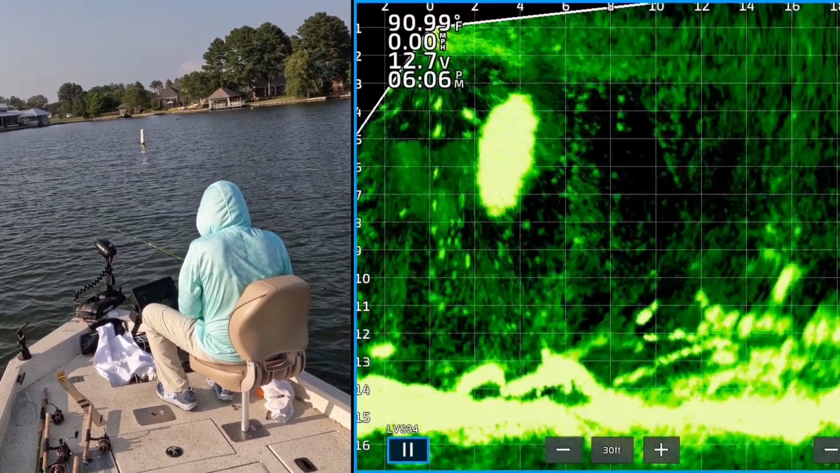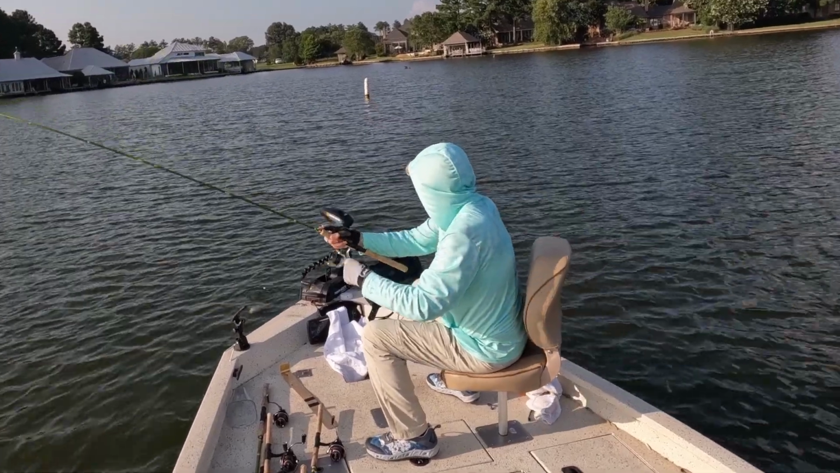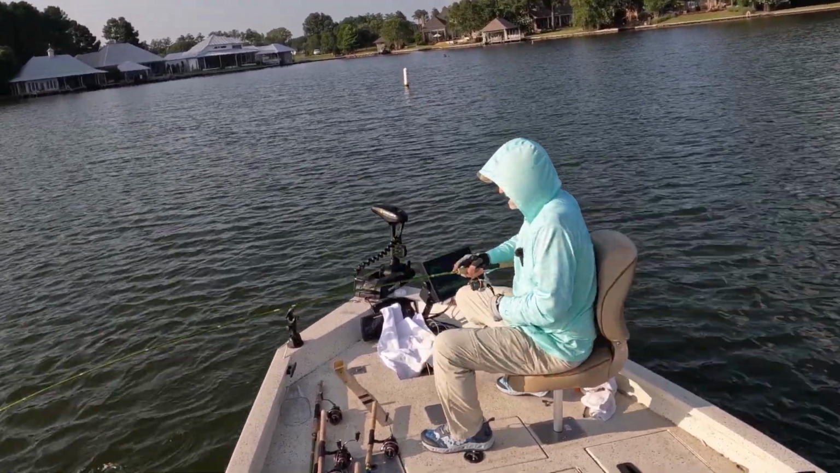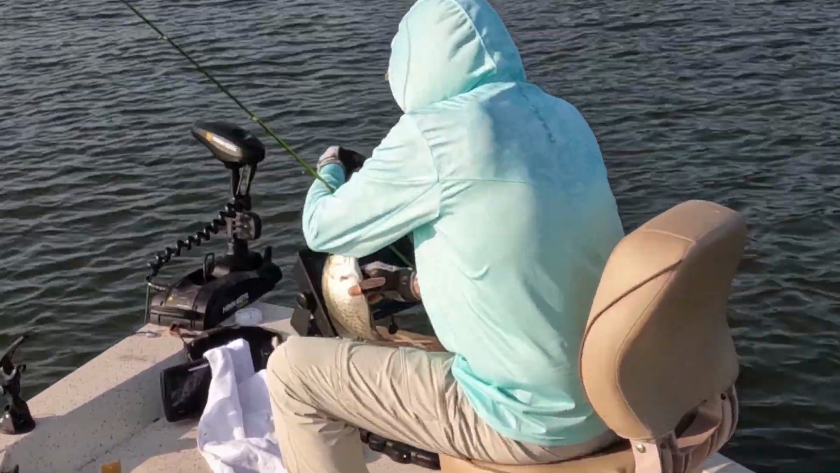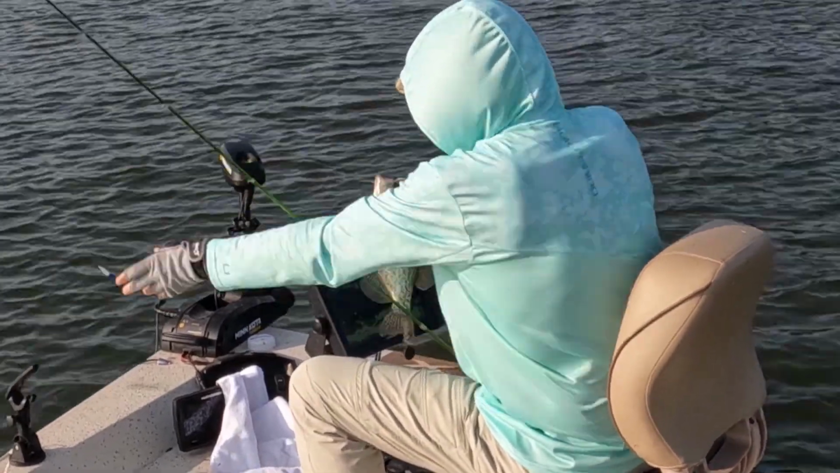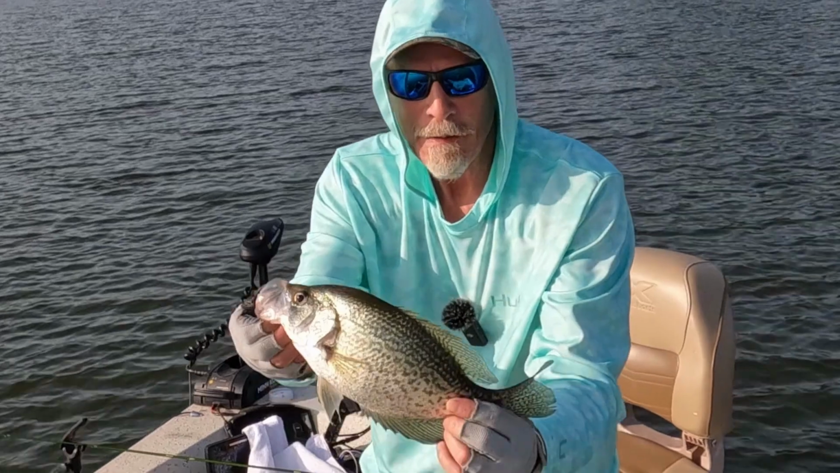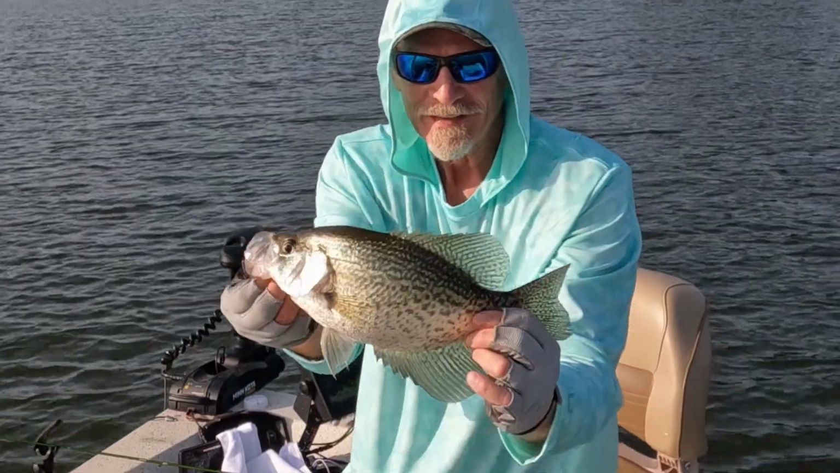One of them just came up, boom, he ate it. There's one, 12 feet out. Couldn't resist it. Oh my goodness, this is a good one. Big old white crappie. Or no, big old black crappie. Get up in this boat. Goodness gracious. This sucker's got to be way over 13 inches. Oh, let's check them out. Oh yeah, 13 3/4 of an inch. Black crappie. Nice one.